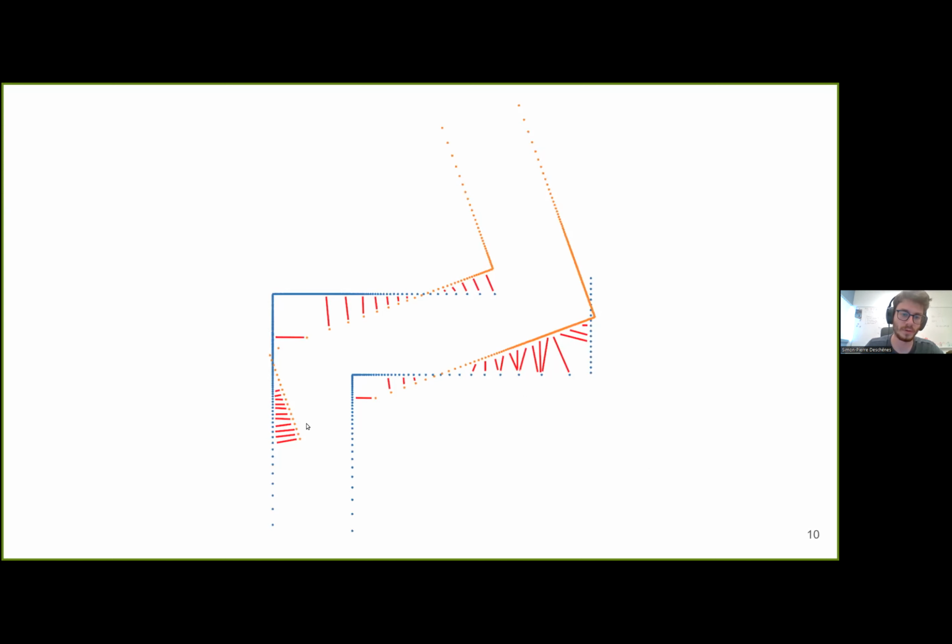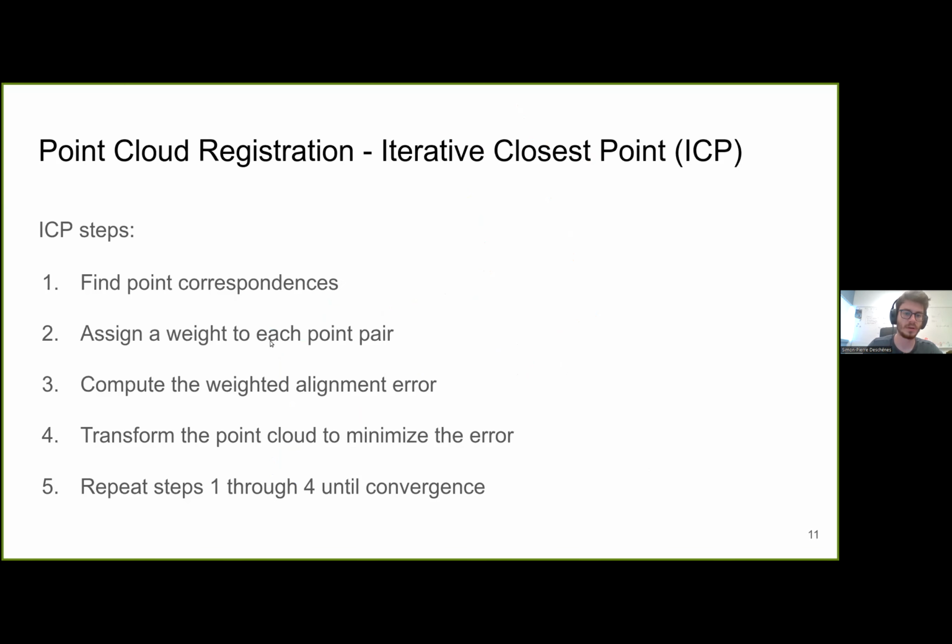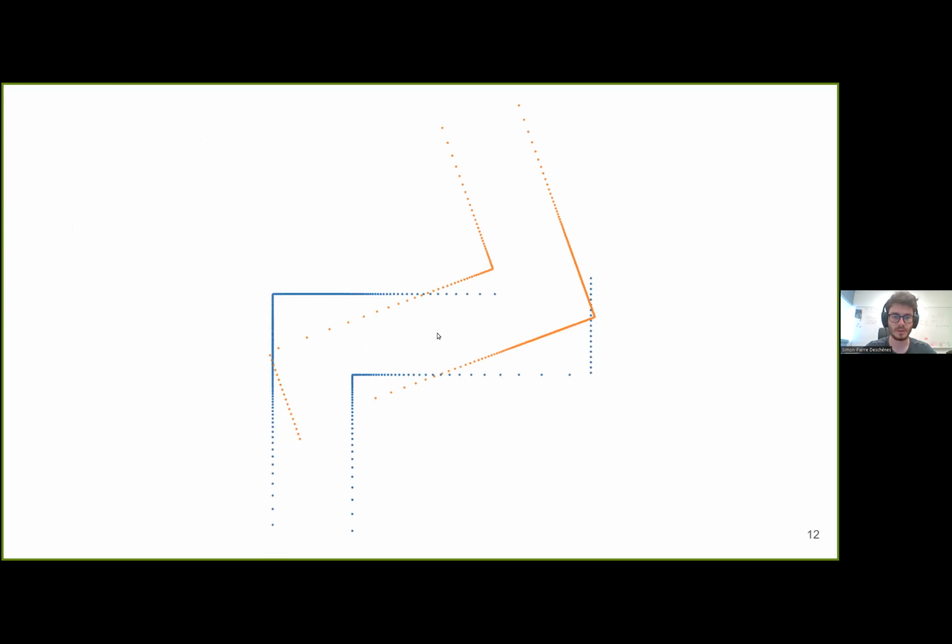And so once we have these pairs of points, we assign a weight to each pair. And this allows to decrease the influence of outlier points. And then once we have our point pairs and our weights, we can compute the alignment error, which is scaled by the weight of each pair.